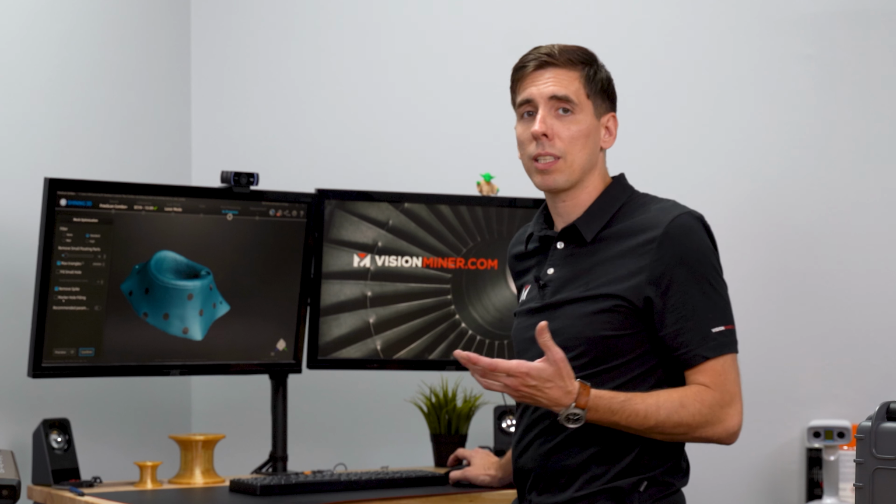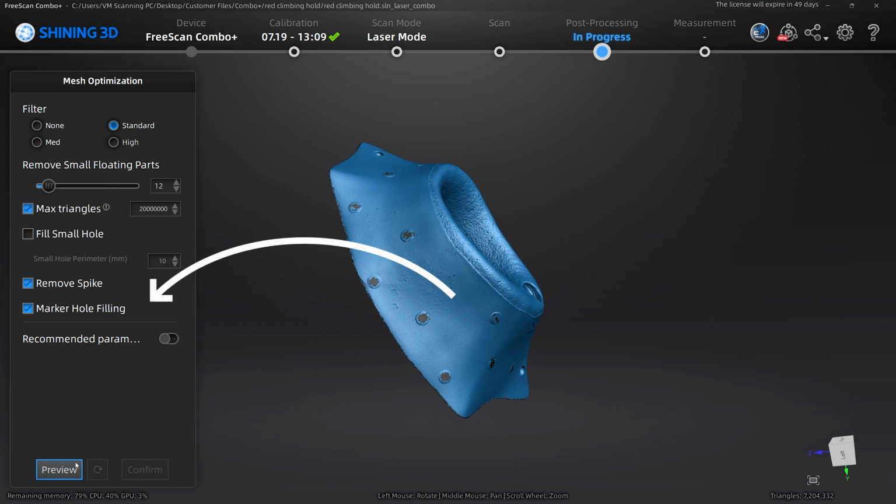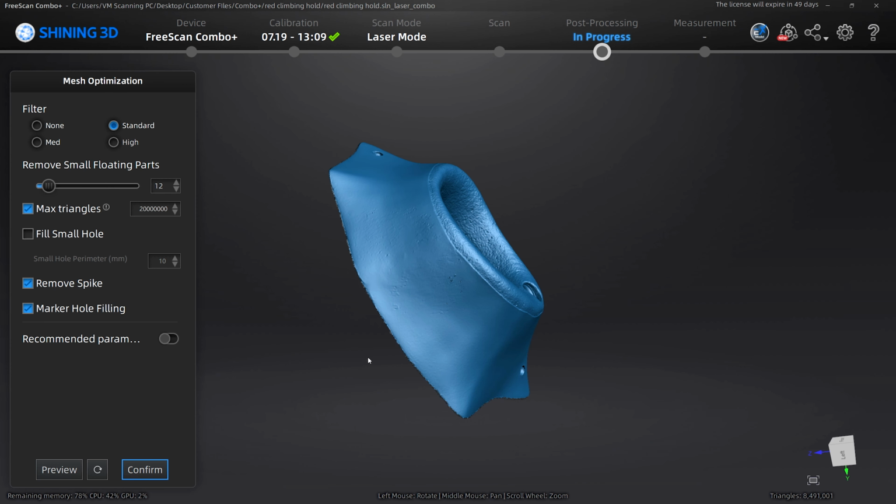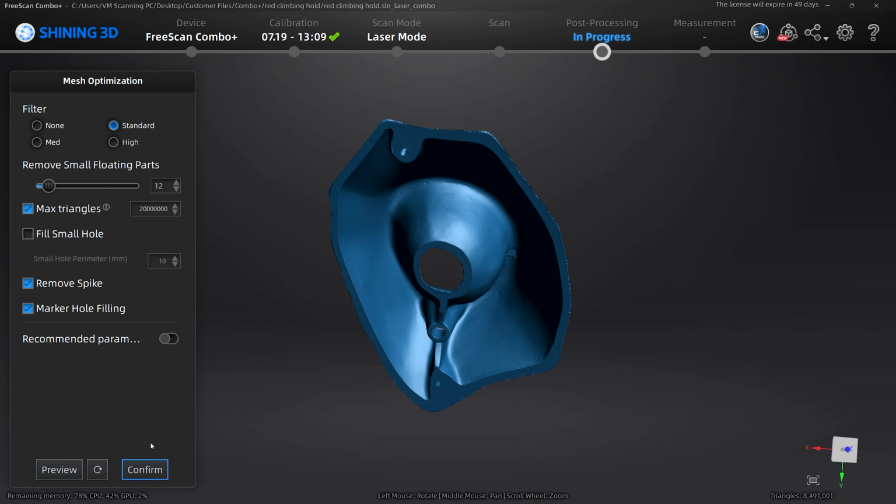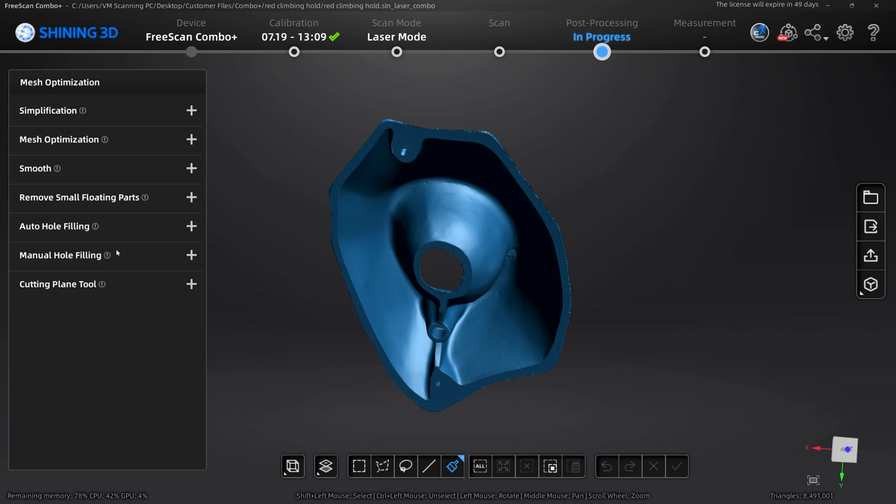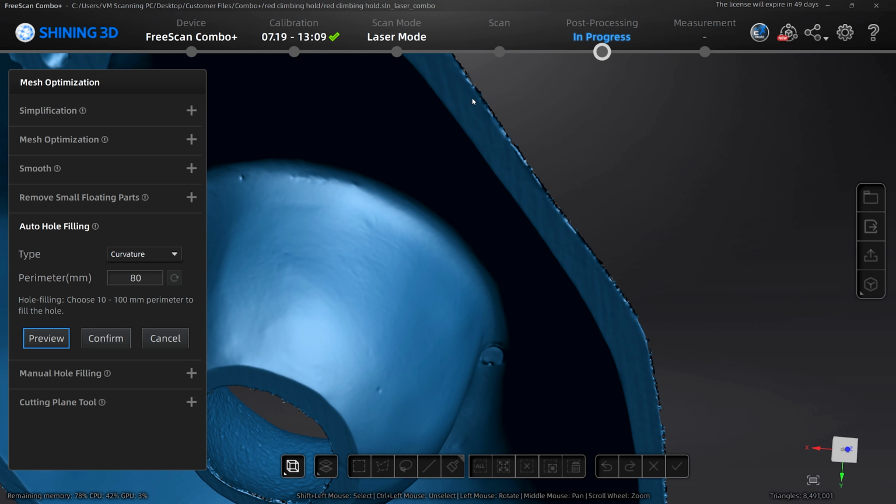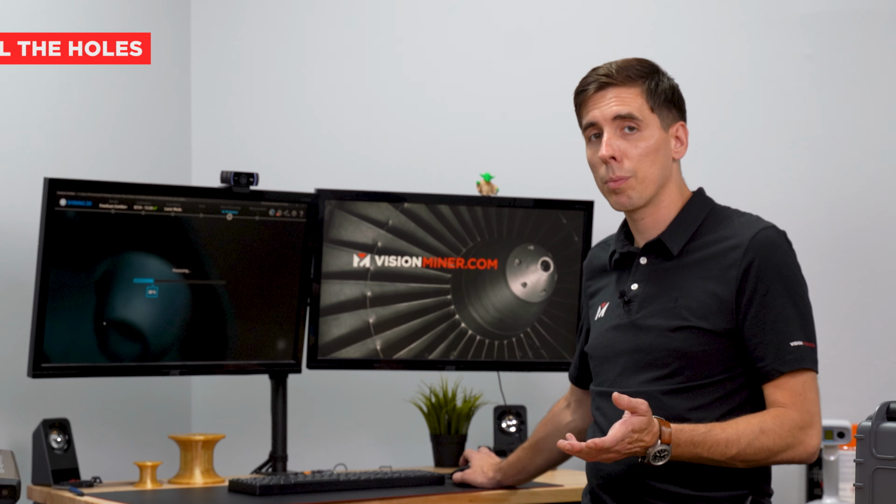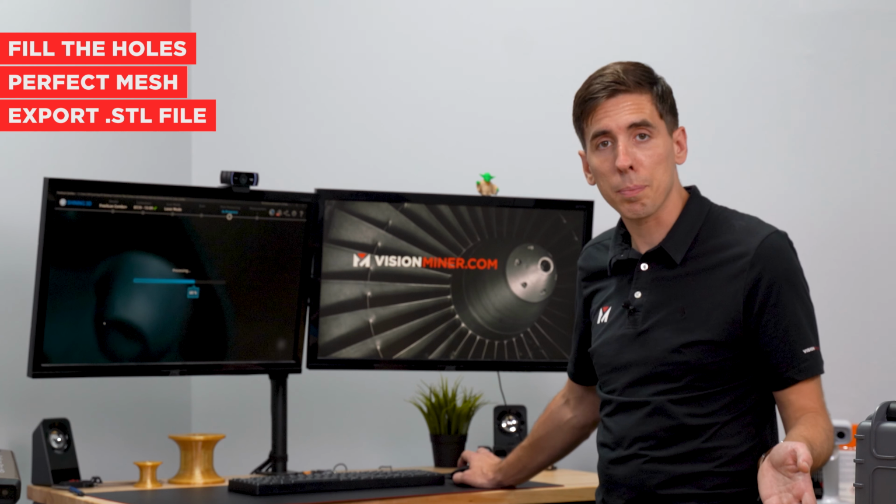If we want to 3D print it, we need a watertight mesh, so I can just go ahead and select marker hole filling, and I can process that. All right, so here we go. Now we've got all the holes filled, and we've got a watertight, essentially watertight STL that we can do. So I'm gonna go ahead and confirm. Now I'm gonna go auto hole filling, because there are some more holes around the edges here. And so I'm just going to go ahead and preview that. It's gonna fill the holes for me. We'll have a watertight mesh, and then we'll export that as an STL and give it a quick 3D print.